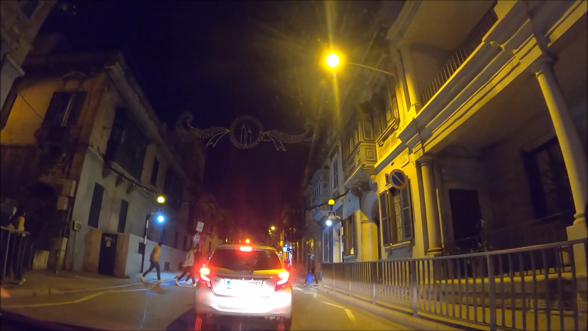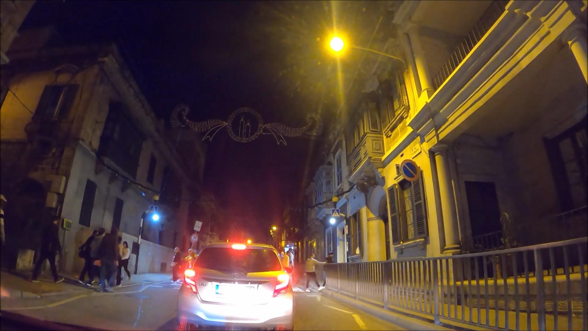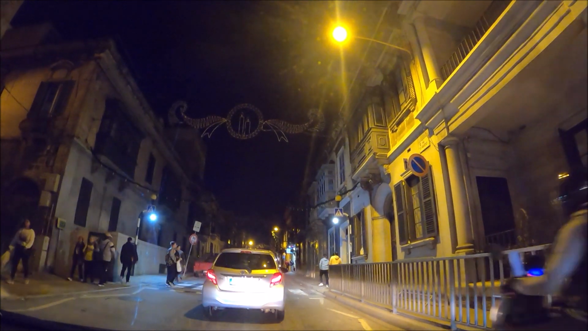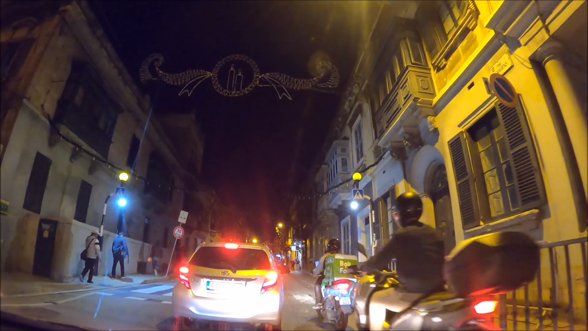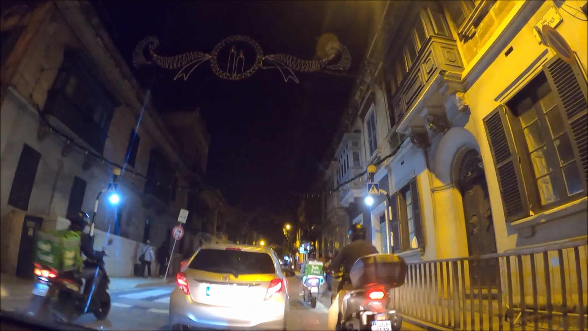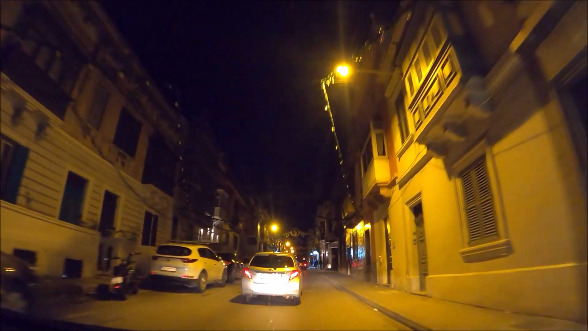Hopefully we can get past. Look at the people. Wow. Because after that number 14 bus, wherever that's coming from. These bikes, they're crazy. And he looked at me. It overtook me on the inside. These bike drivers are crazy. We're getting more and more.